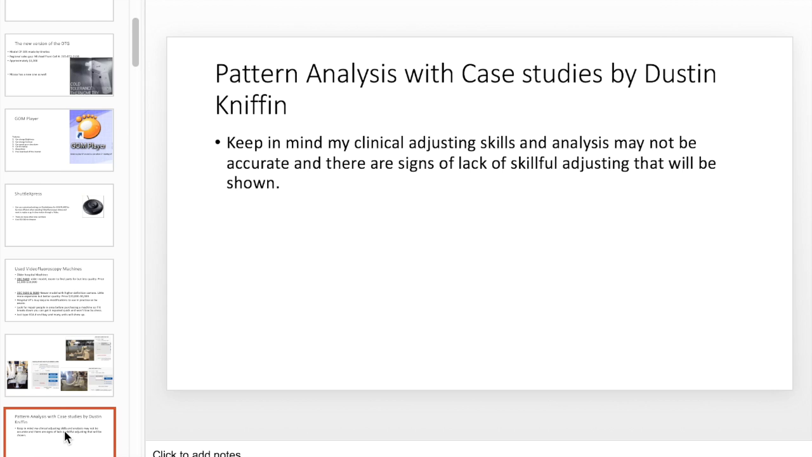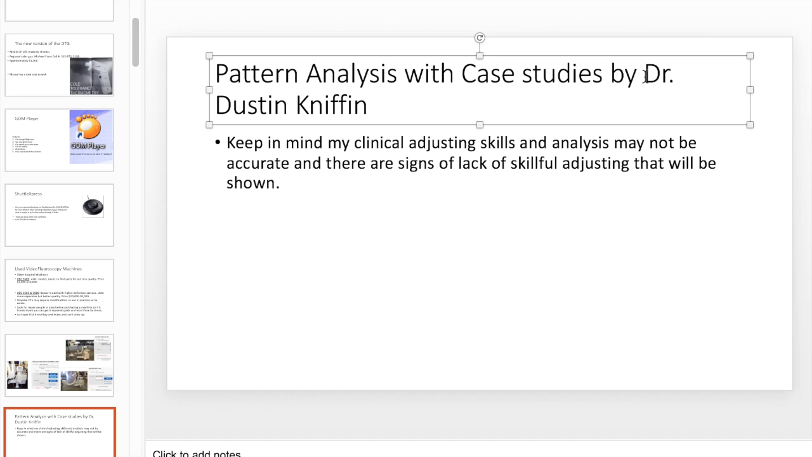So I'm going to go over some cases. I guess I can turn this over to Dr. Dustin now. I'm going to share some case studies with you. Now, there may be mistakes in there that I don't even know of. There are just some things I learned while I was a student because I scanned a lot of people. It was very challenging for me to know what's a scan change, what's a good scan, is it user error, is it me, is it the instrument?